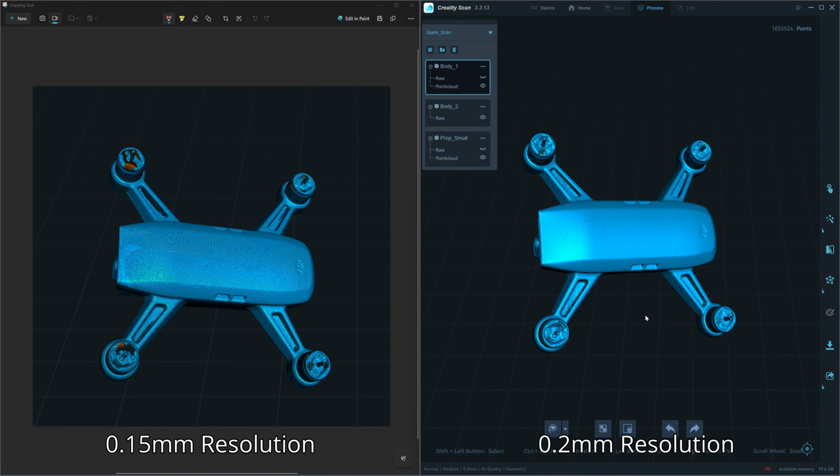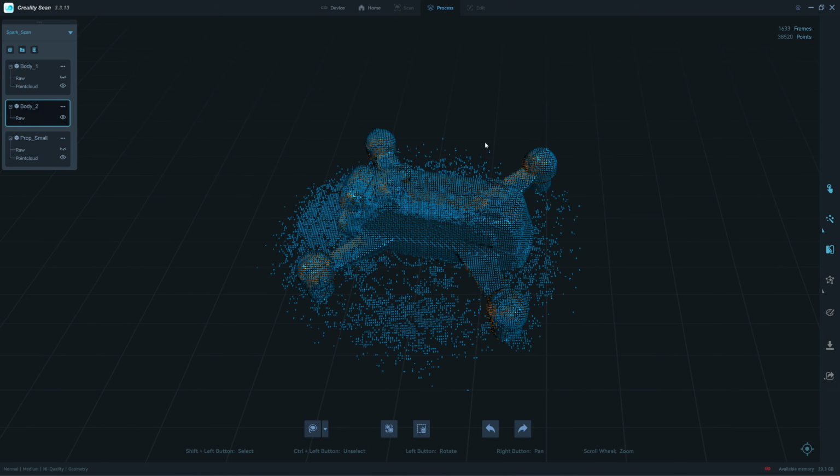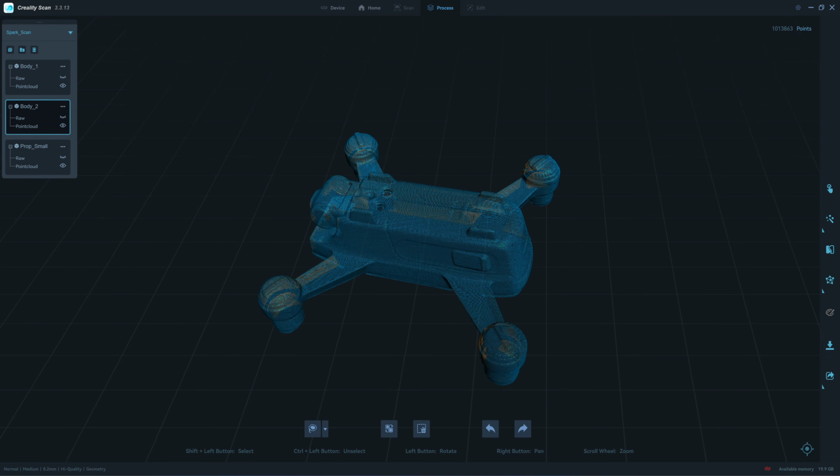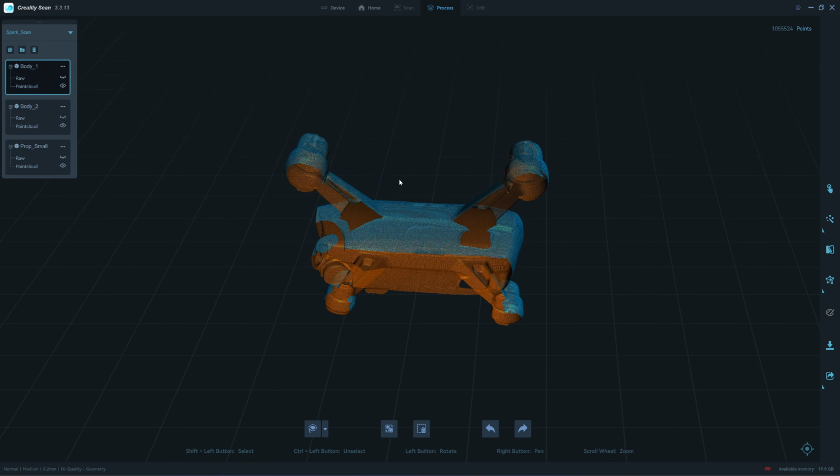So if you set your resolution too low, 0.1, 0.15, there's a chance that you will lose the scan data and you won't get any more definition from setting the resolution too low. So I think that the resolution 0.2 would be the best for medium mode scan, and 0.15 would be the best for a small mode scan. Okay, move to the bottom part. I choose 0.2.